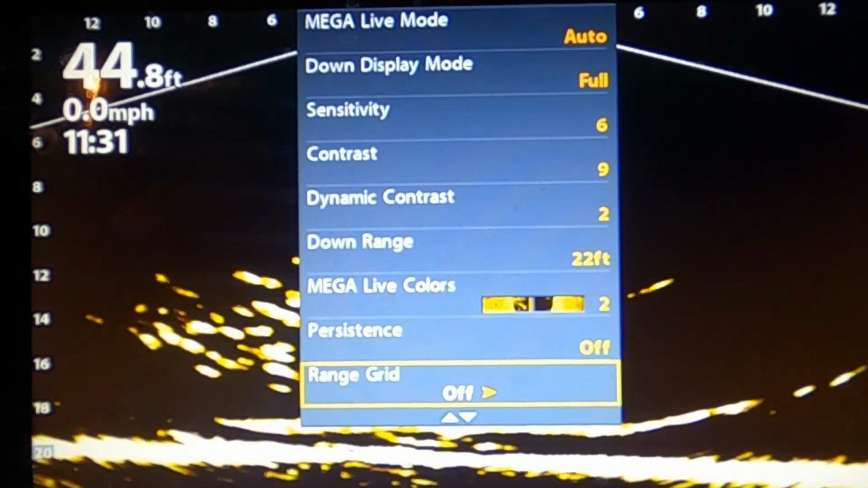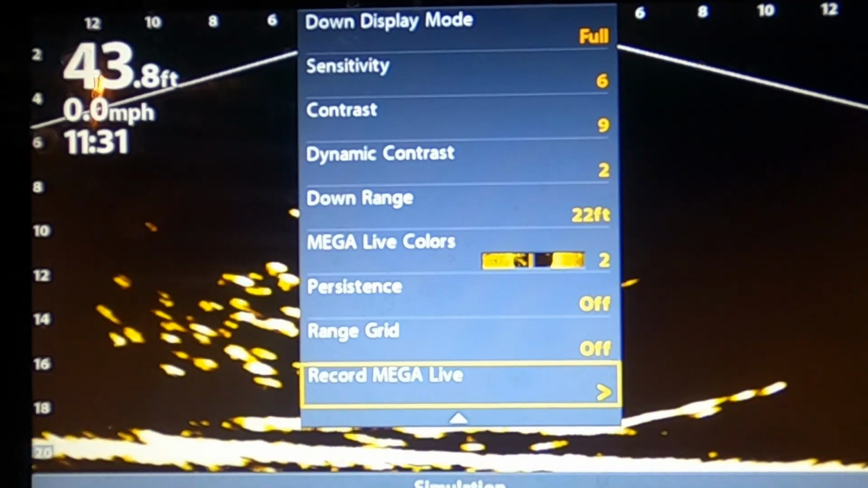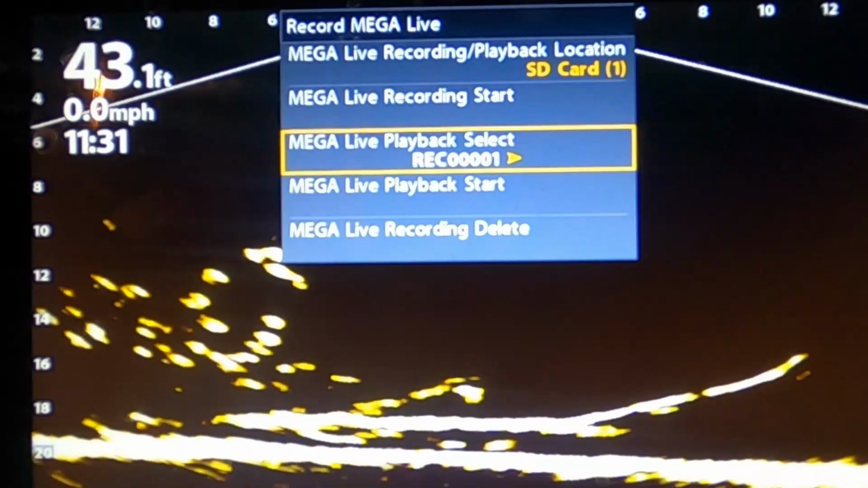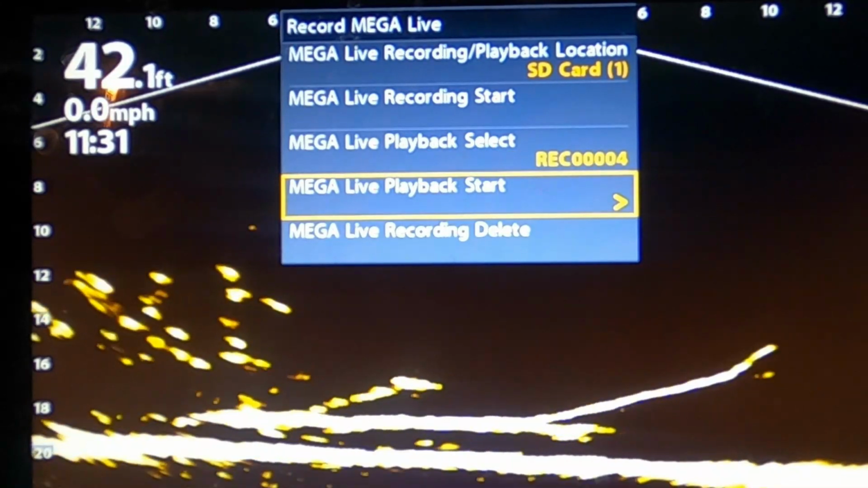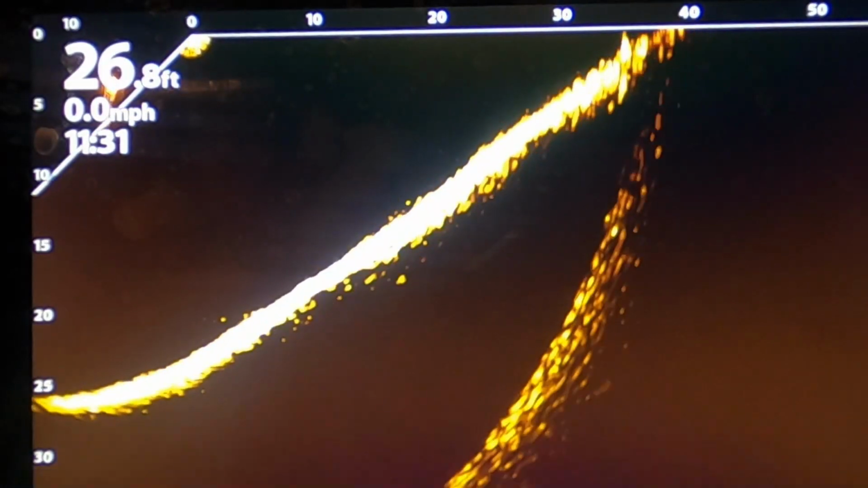Okay, so what I did was over here, you go down to Mega Live. On a Helix, you hit it to the right. Everything is recorded on card number 1. The recording that I have, I think, is on 2. Then you go down on 1, and you go down once. You hit start playback, and there it goes. So that's one here.